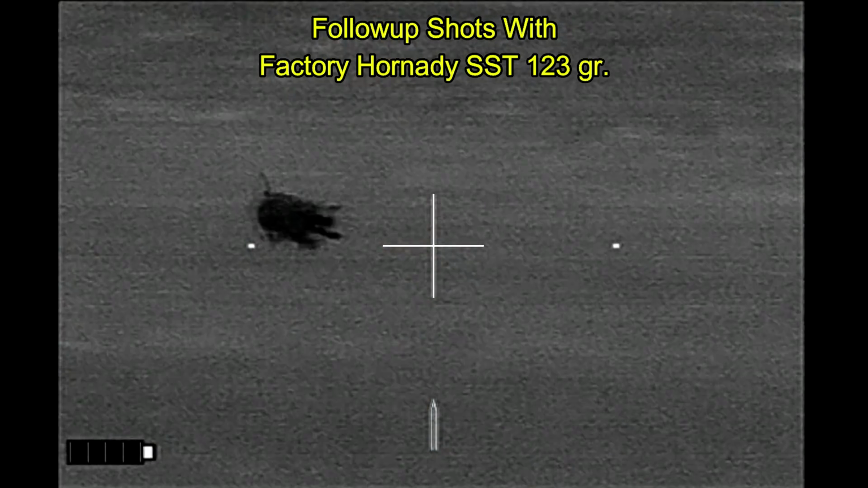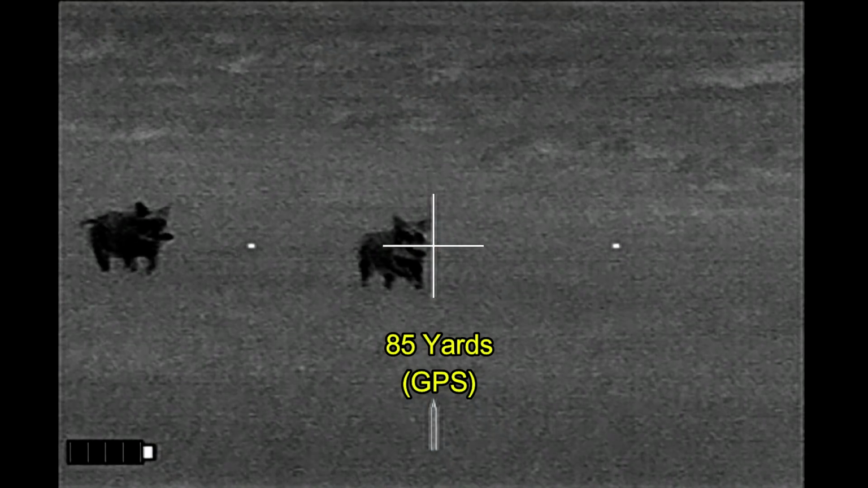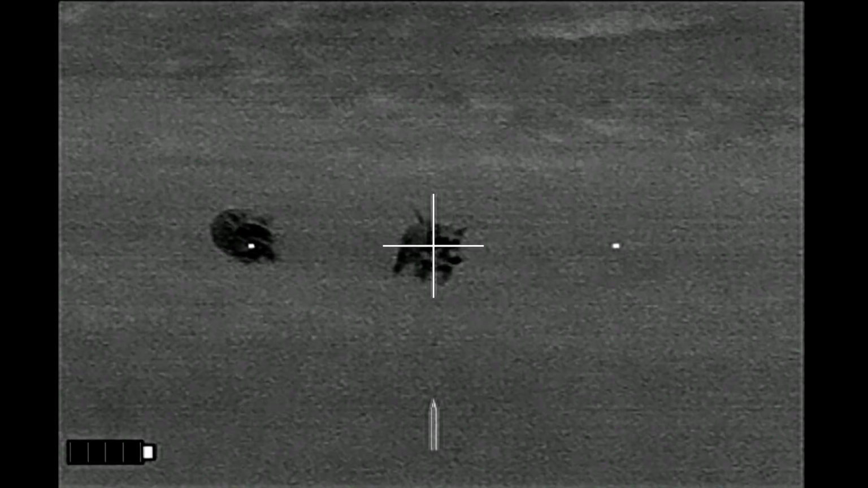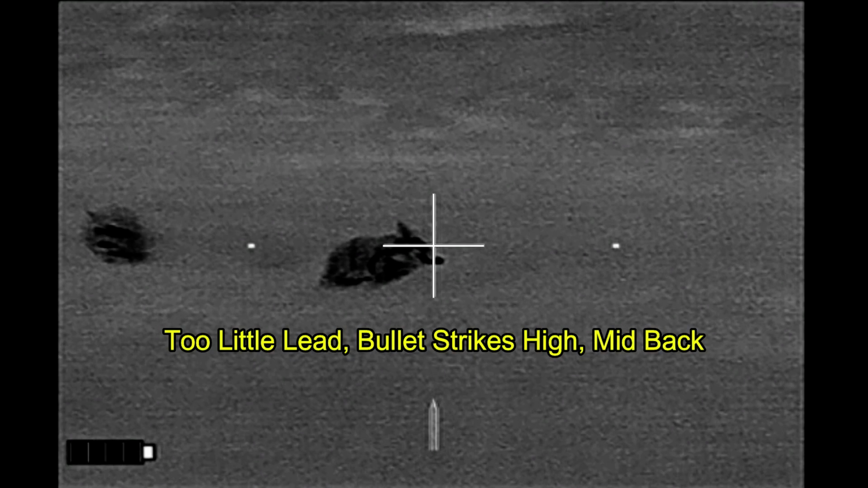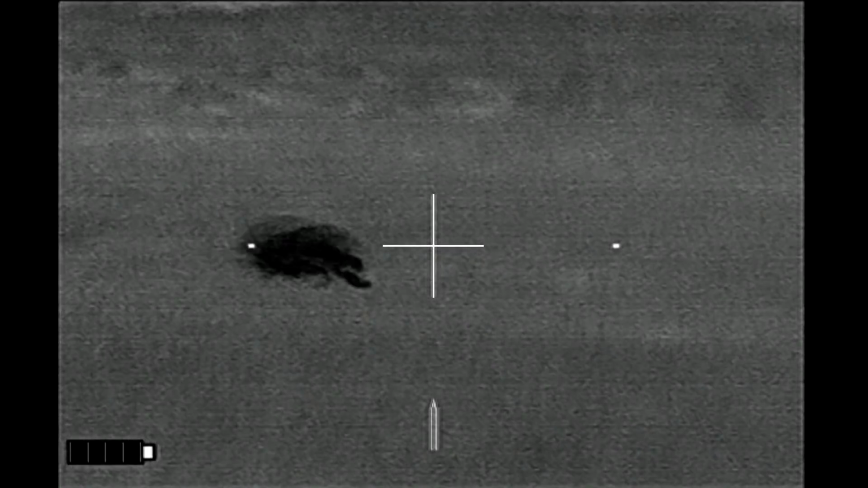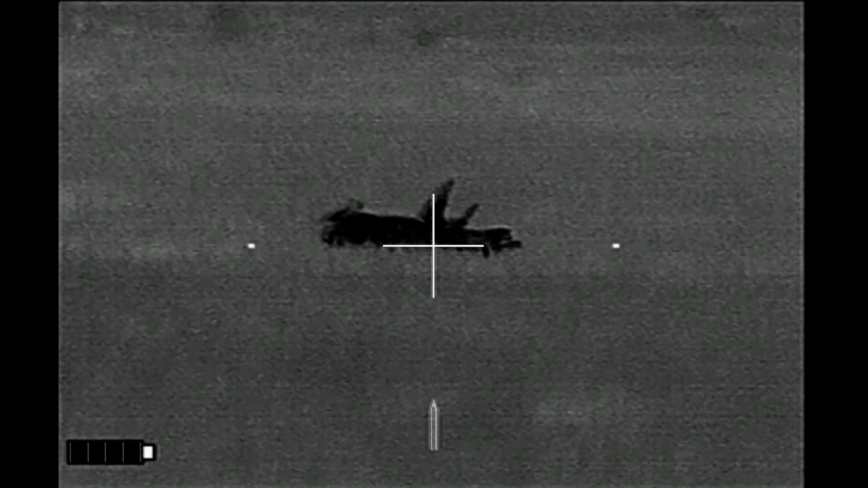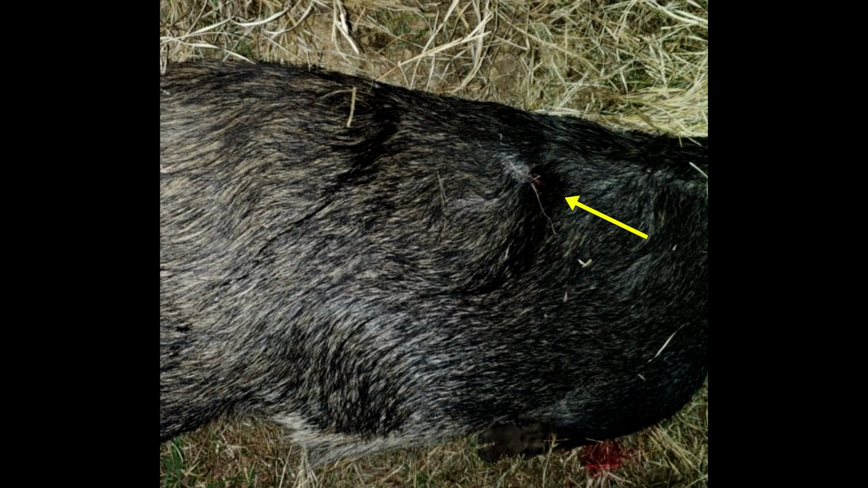Picking up runners is always a challenge, as you have to assess speed, direction of travel, and distance, and I just have too much lead given those parameters. That shot sails by the head, and I pick up the hog with this next shot, striking it high in the center of the back. And the hog goes down with a spinal injury. The bullet impacting, going through the spine, and then exiting out on the opposite side of the spine.